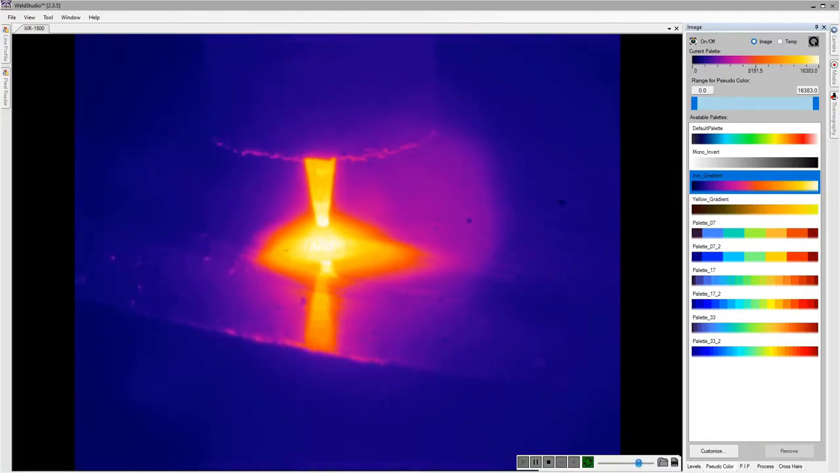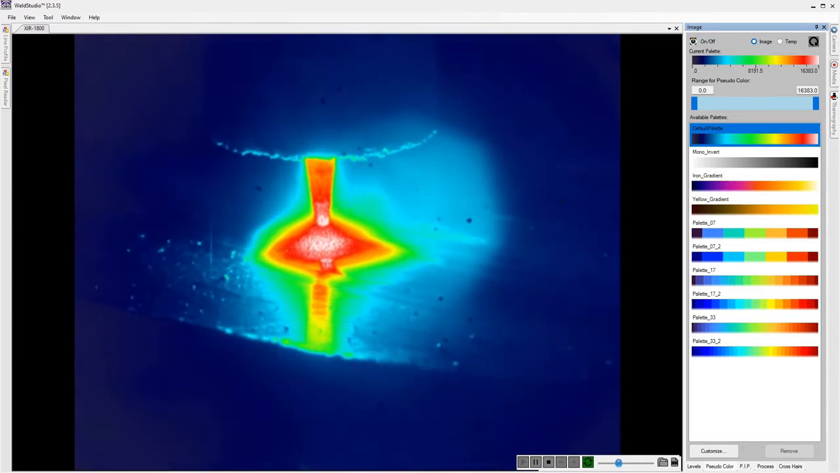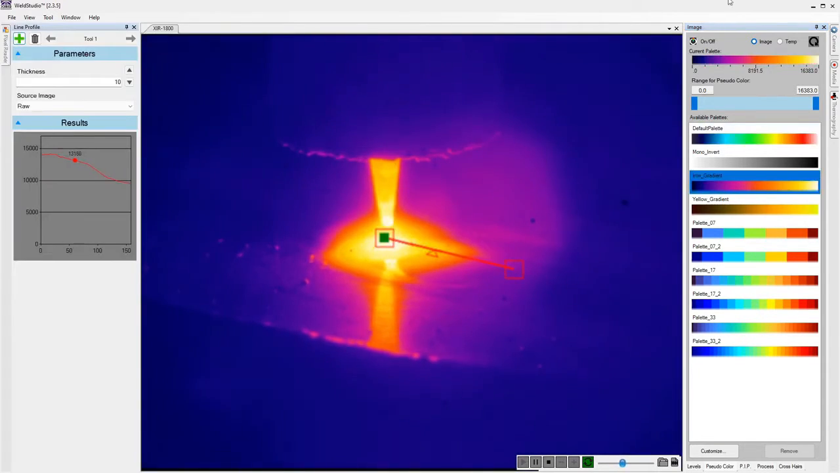With a sensor that is sensitive from 250 to 1800 degrees C, you can see right through smoke. Weld Studio contains a plethora of thermal tools, such as color profiles to show temperature, line profile to show temperatures along a given line,